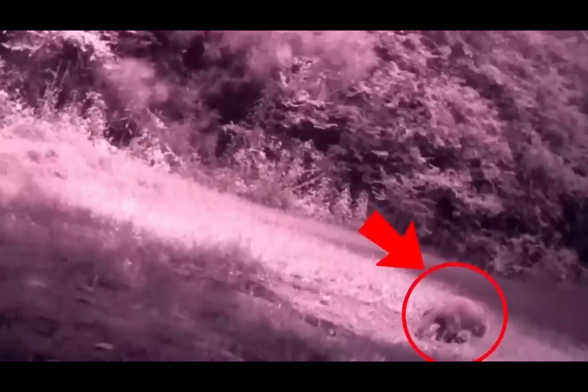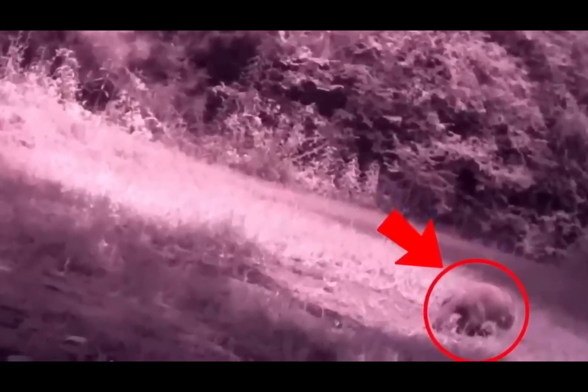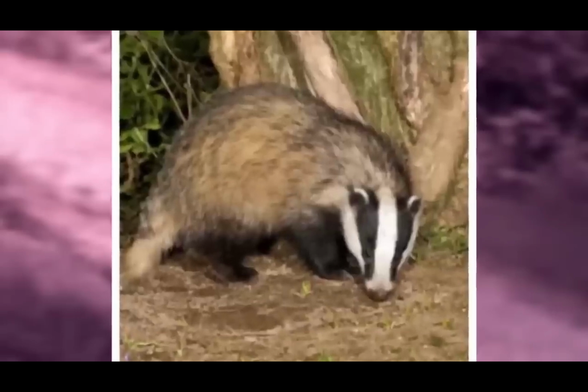Buckle up as an unknown shadow that is intriguing and enigmatic appears. We are perplexed by it because of its short tail, large legs, and fuzzy body. It might be a badger. The disparity in color only heightens the intrigue.